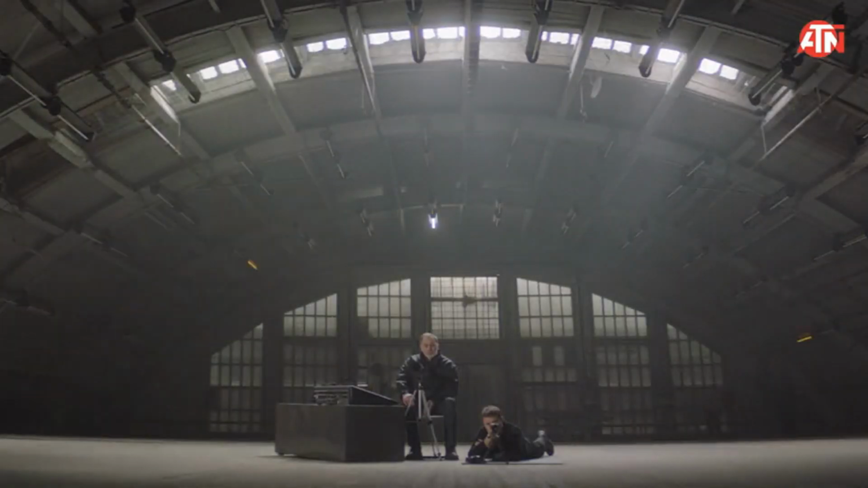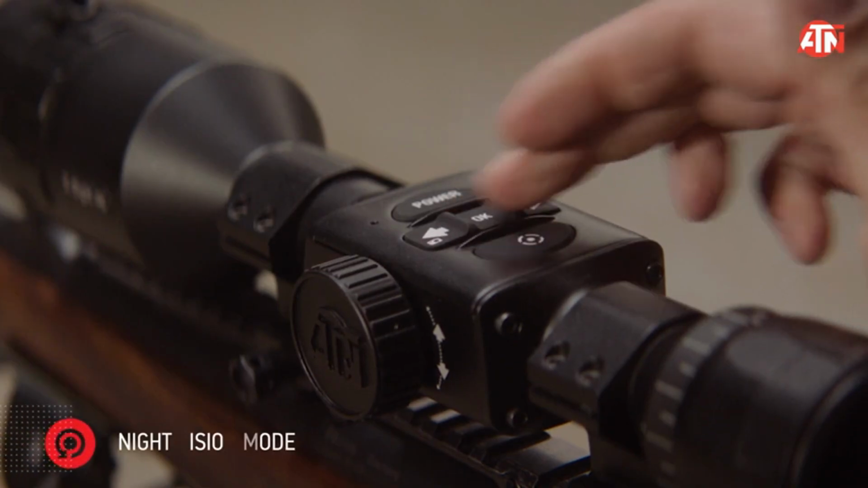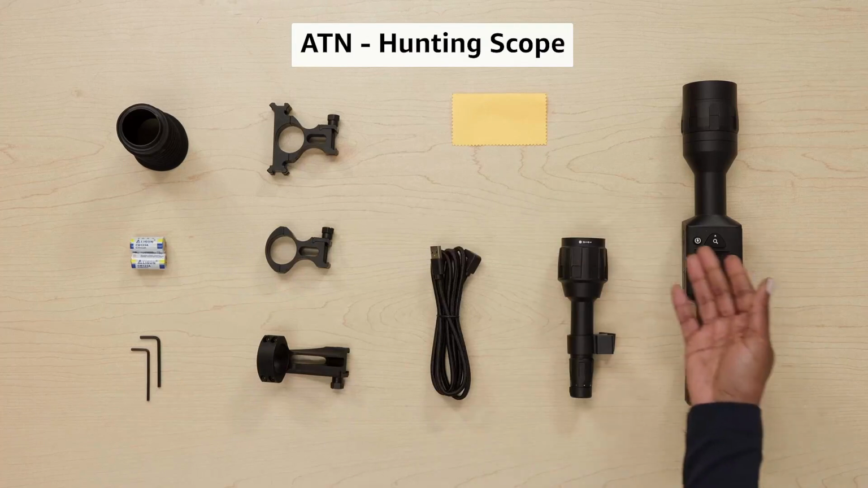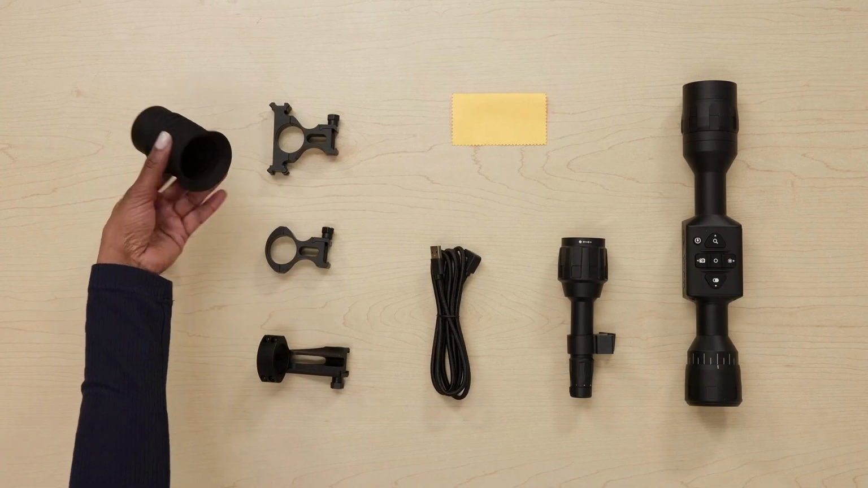Scene transition: night vision scope malfunctioning in pitch black conditions. Night vision scopes, the cons. Narrator: serious, cautious. But as with anything, there are some downsides to night vision scopes. Limited in complete darkness.